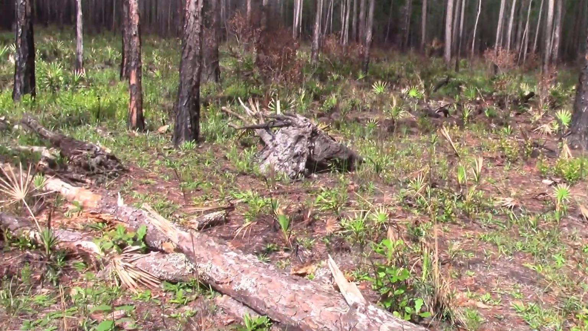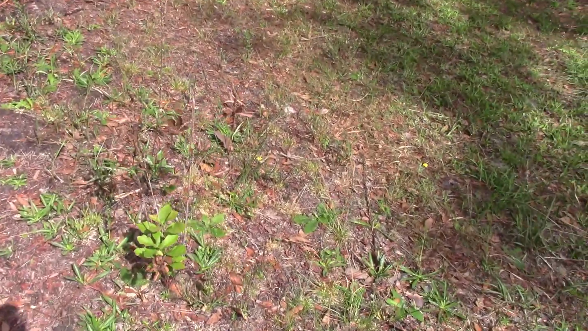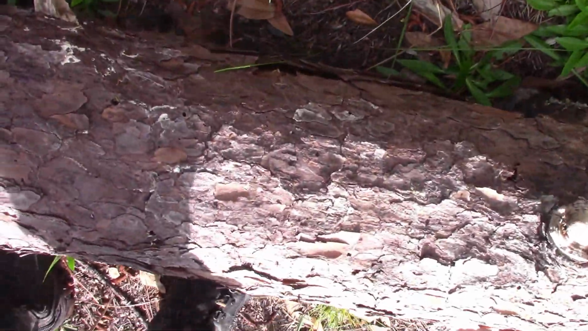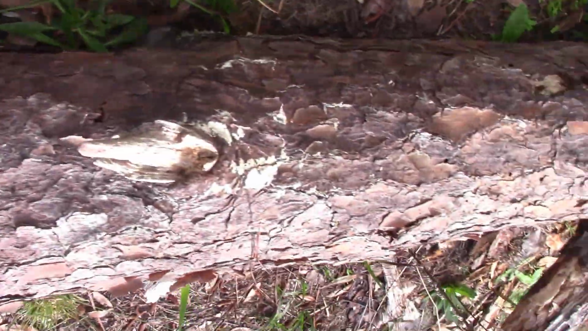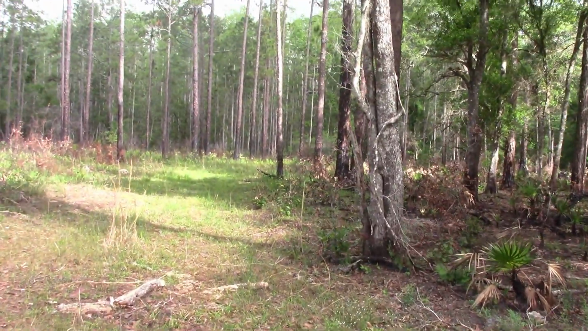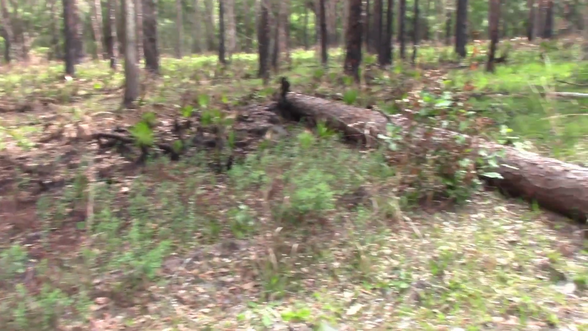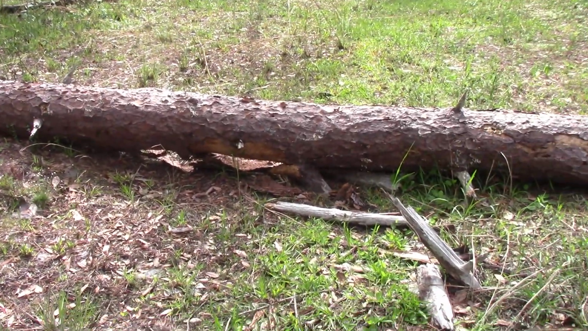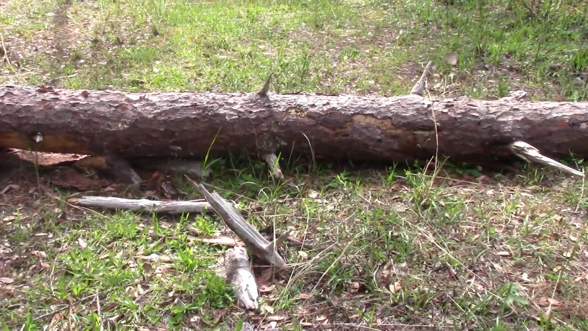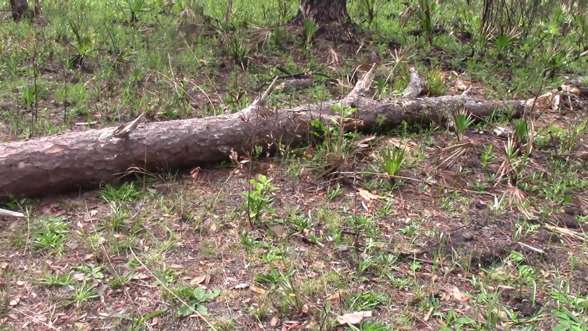Alright. So remember crossing the log. Always look on the other side for snakes. I'll show that in a lot of my videos. You always want to look on the other side because there could be a snake hiding down there. And then you step over it and then it strikes you.